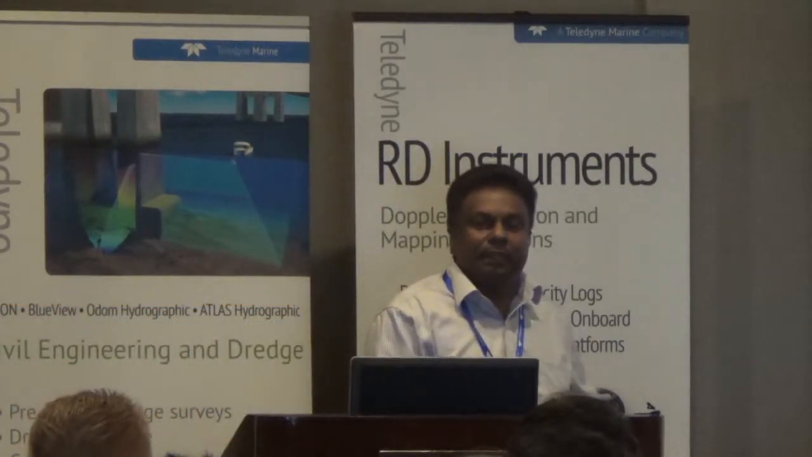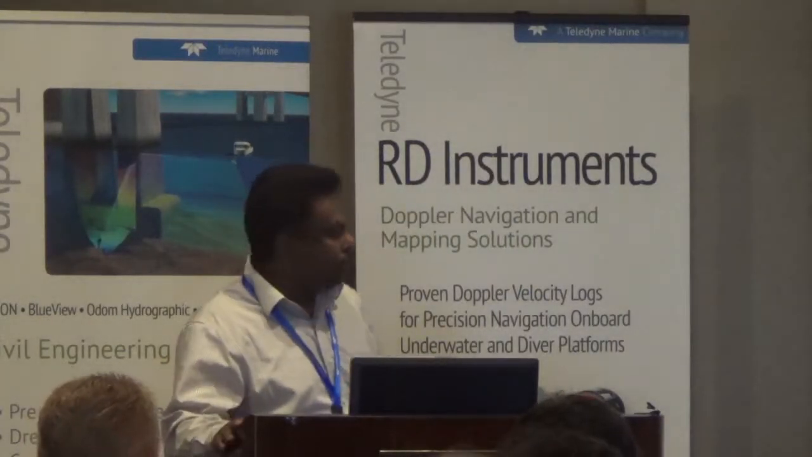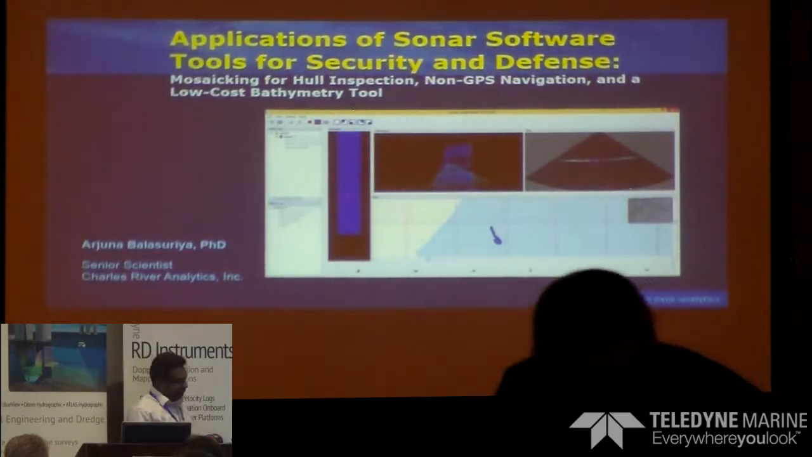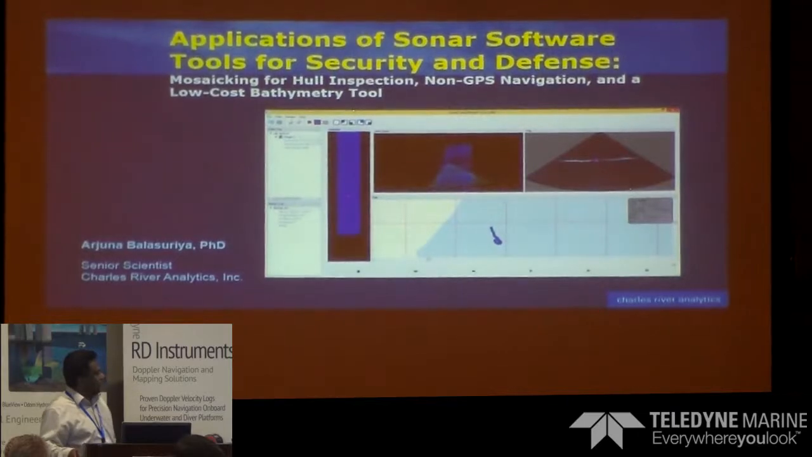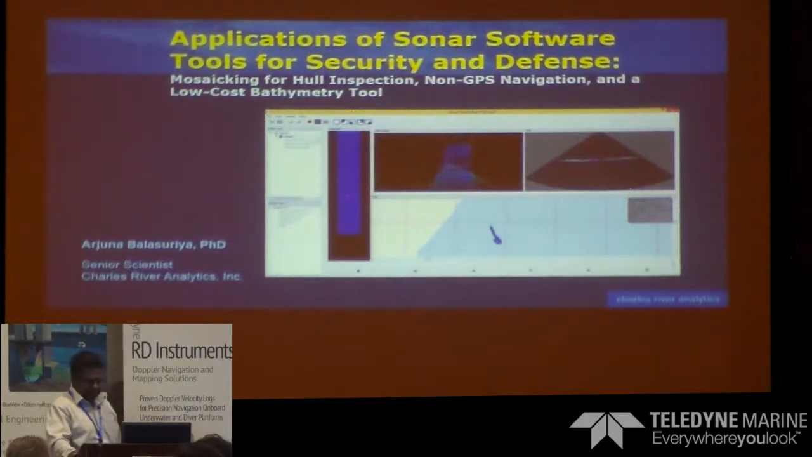We are using the forward-looking sonars, the P900, P450, and the micro bathymetry 2250, and of course the RDI Doppler velocity log. So given the opportunity, I will talk about some of the work that we do with these sensors and show how we could contribute some of the tools that we have developed on top of the sonar systems from Teledyne.